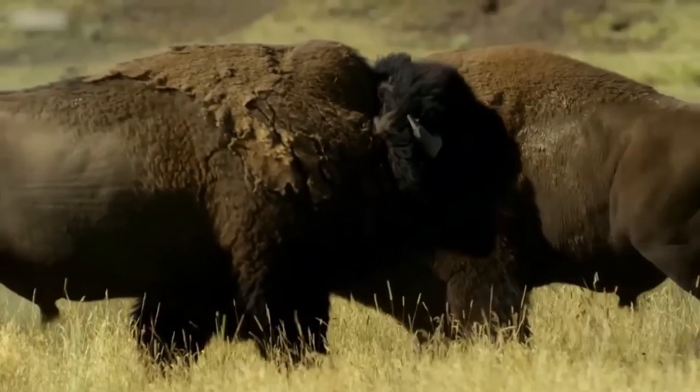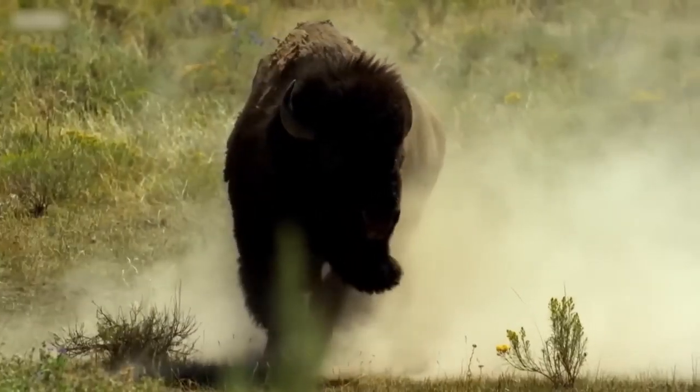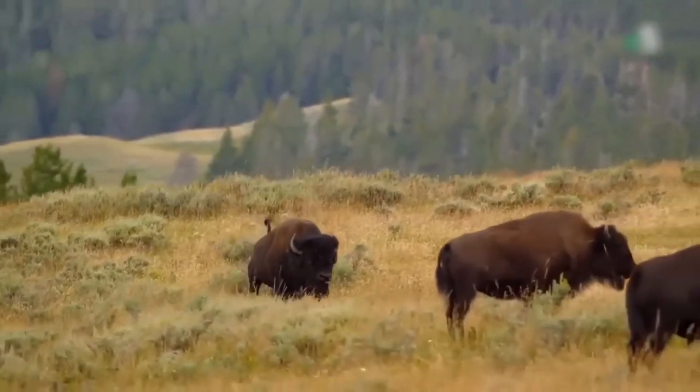free. Although they are far more widespread than they were a century ago, they are nevertheless considered a vulnerable species, since their range has been greatly limited and their population is much below its historical peak.